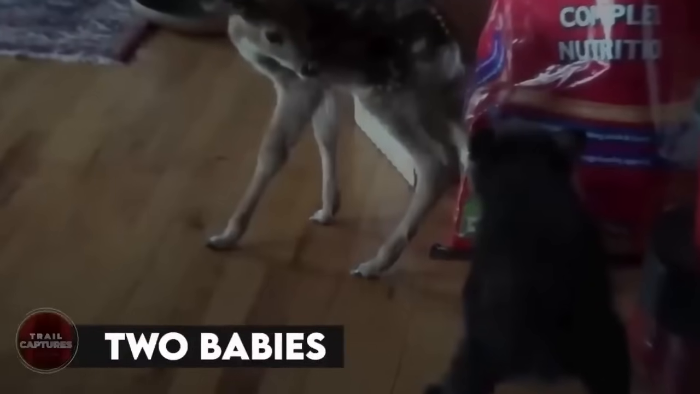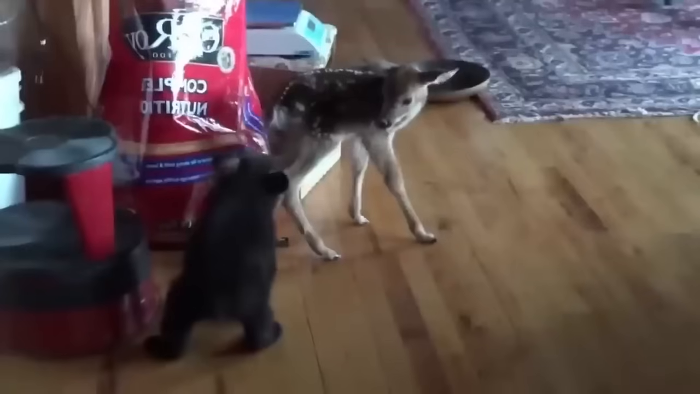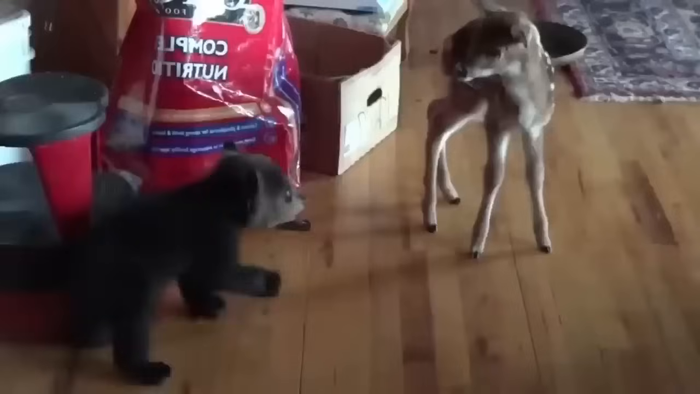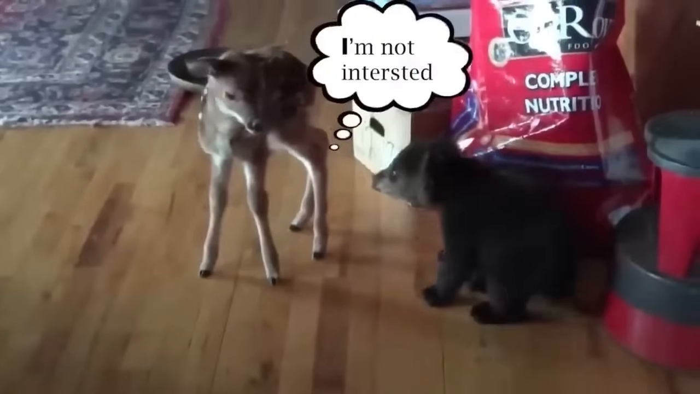Two babies. So there's this cute bear cub named Boog, and guess what he finds in his living room? A baby deer just chilling there. At first, Boog is kinda careful, slowly approaching the little deer. But the deer is like, nah, I'm not interested, and ignores Boog's attempts to be buddies.